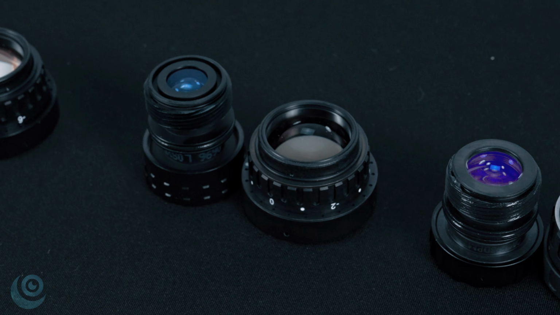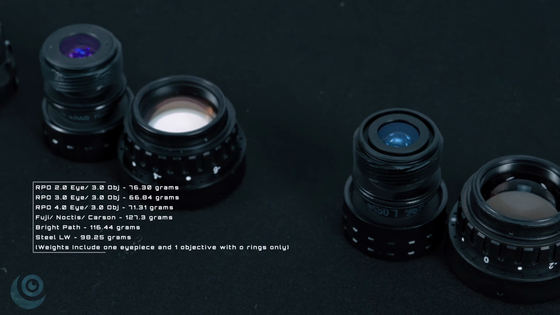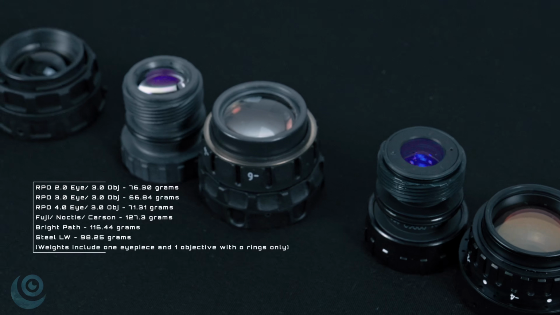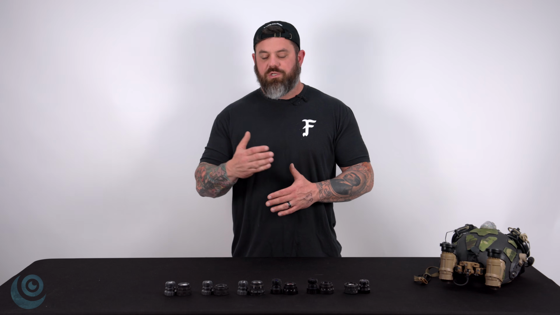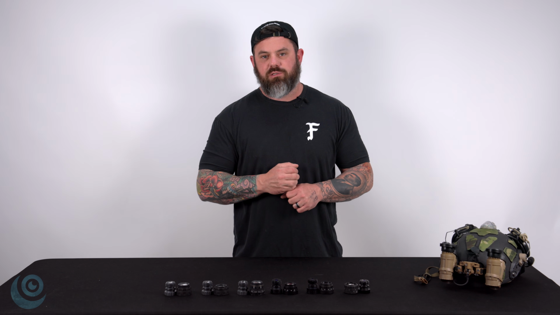But I think we're going to get some hard numbers, and we'll either annotate that or post it to the website later. Also, we'll annotate the weight of all the different optical systems. I don't remember them off the top of my head. All in all, I think they're all great. I think the price and the weight considerations will help you whittle down which optic selection is right for you based on your use case and your budget.